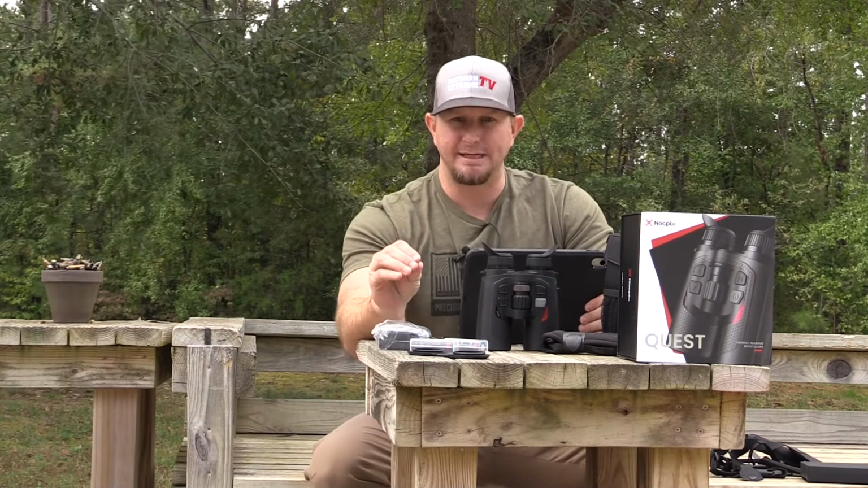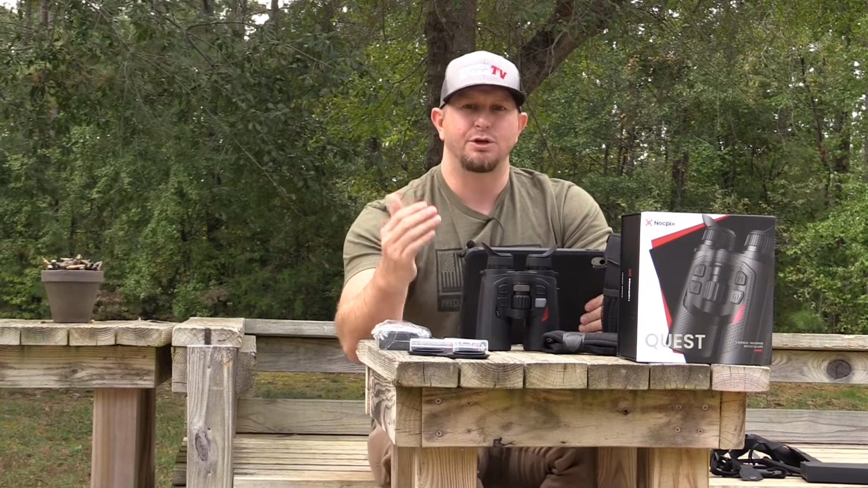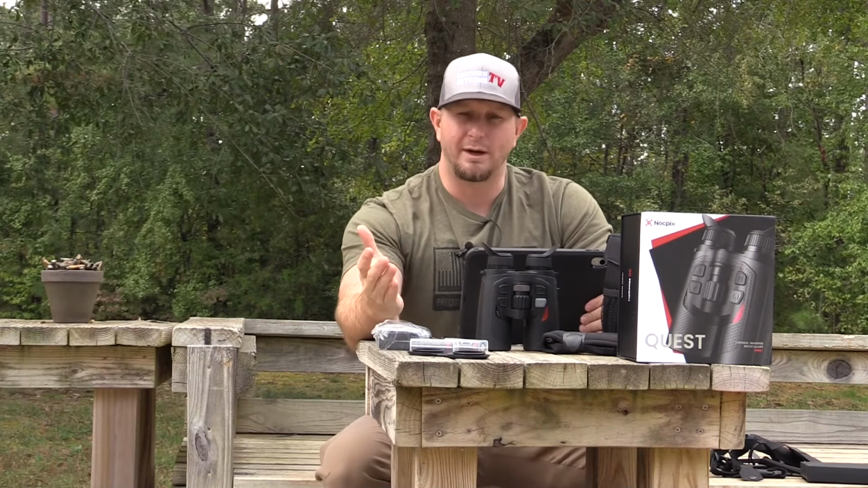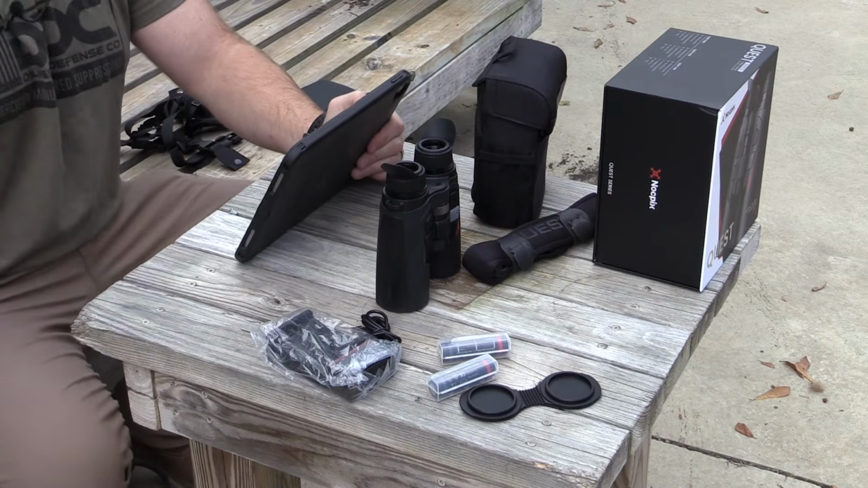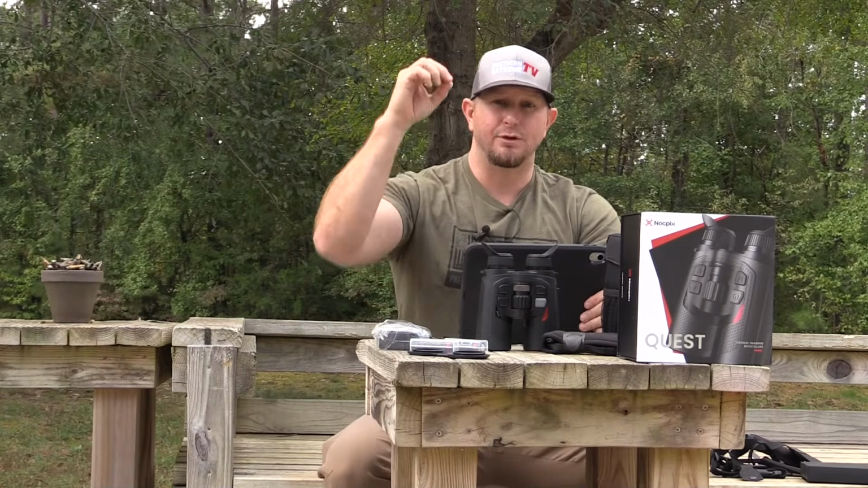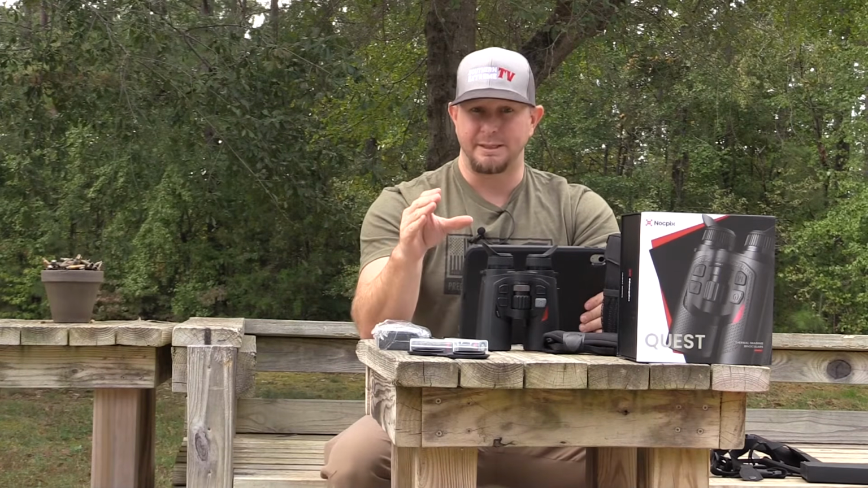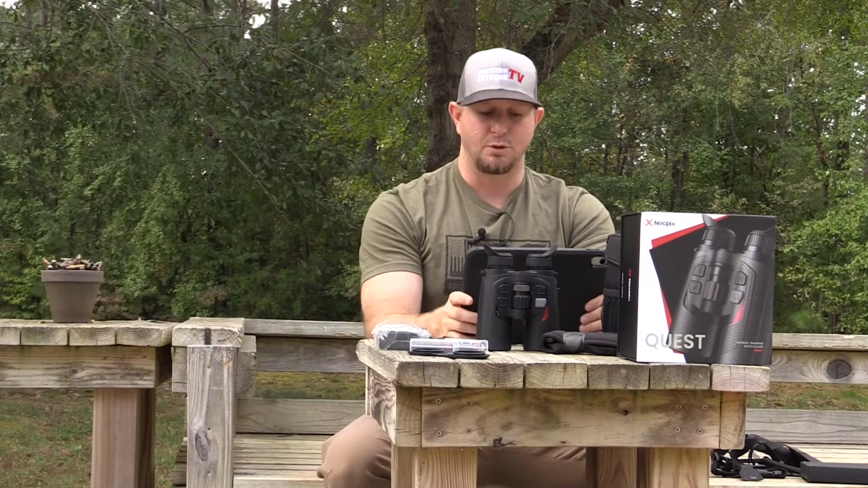Now that's not ID range. I want you guys that maybe don't know the difference between the two to understand. ID range is where you can actually see the animal and be able to tell me if it's a possum, if it's a skunk, if it's a raccoon, whatever that may be, a deer, a human, whatever. That is ID range. For detection, you're looking out through there and 2,000 yards away, you're going to be able to tell that there is some type of animal, piece of machinery, something that is putting off a heat displacement, and you will see that showing in these binos. So that's a really, really strong sensor.